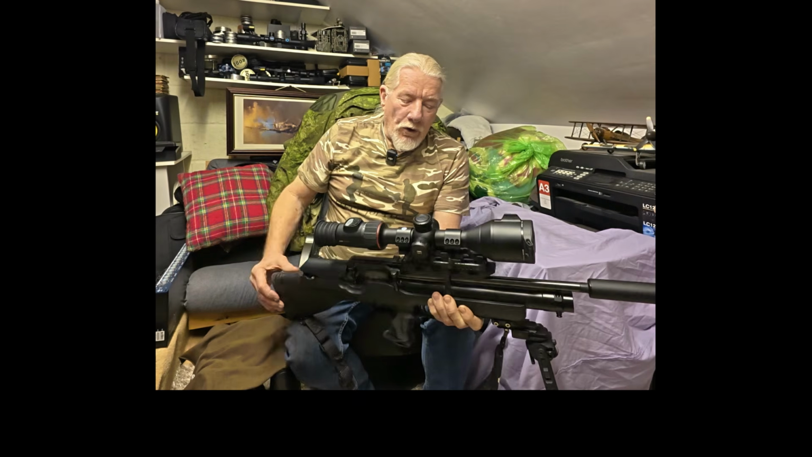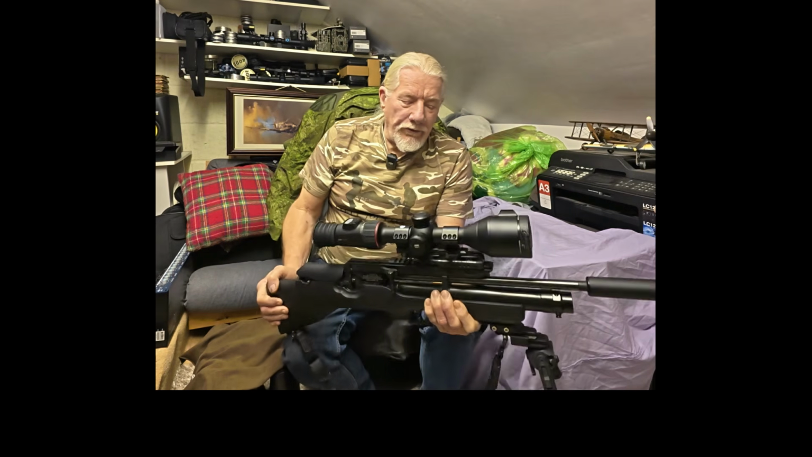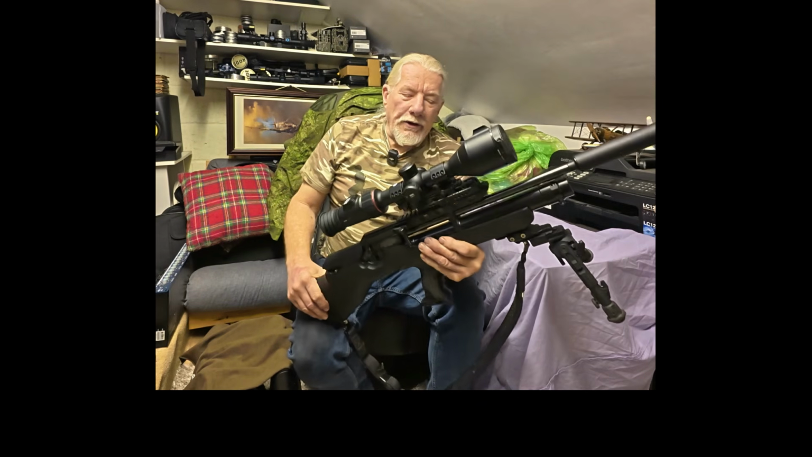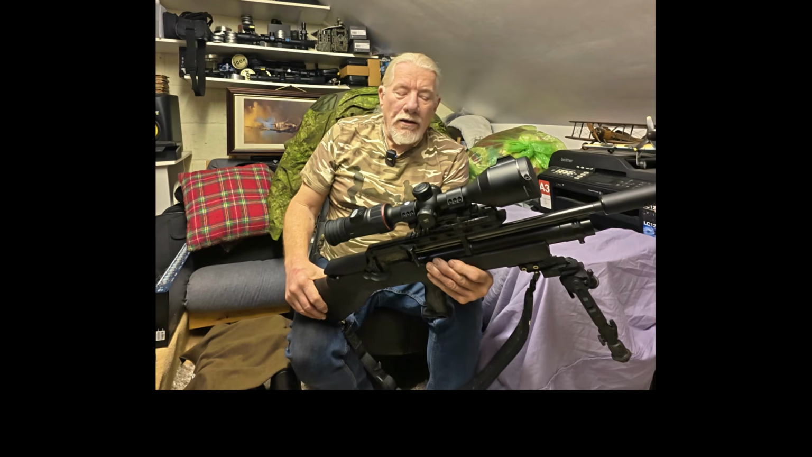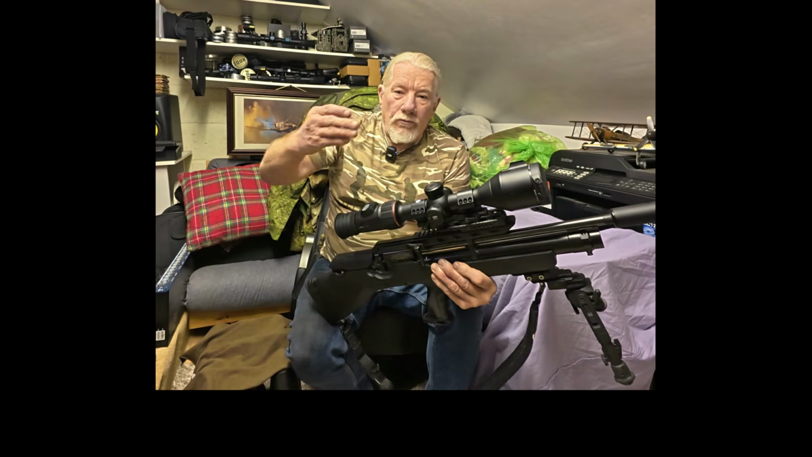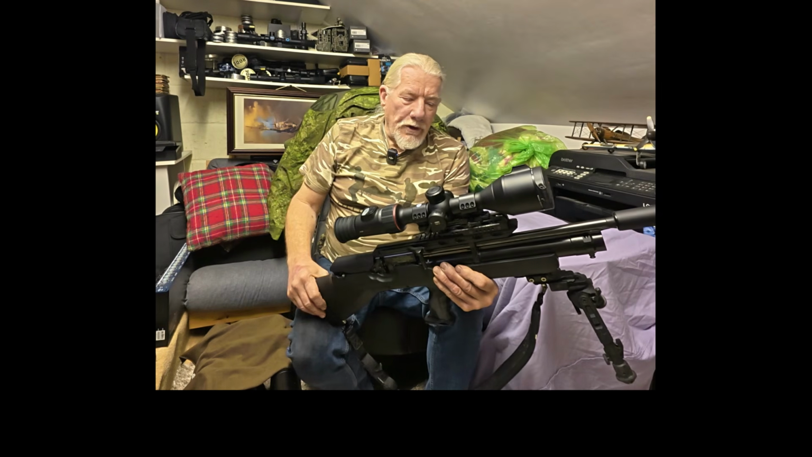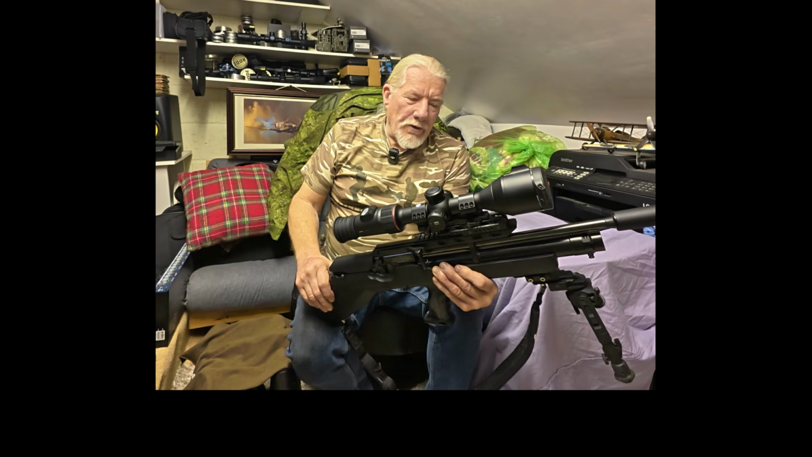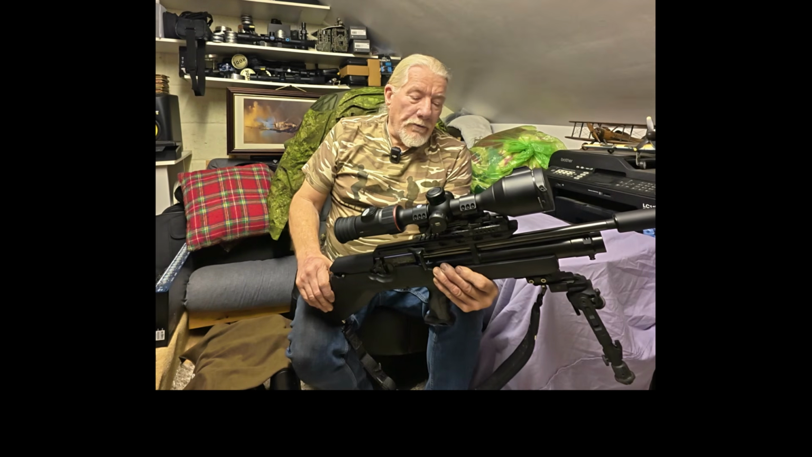Okay, what I've actually done is I've used an Eagle Vision mount that I had on my Pard 8 and successfully used that to mount it on all 3 or 4 rifles. It's just given it that extra little bit of height that it needs, otherwise it was sitting on the barrel of the CZs, for example.